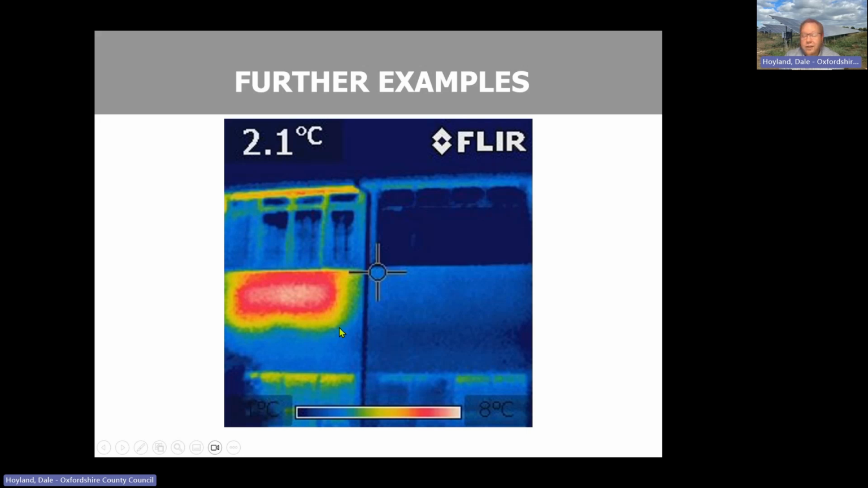So in this image here, the main area of heat loss is clearly a radiator. I'm a bit zoomed in here, but this property, looking up at the first floor primarily, is a bay, and this is almost just a plaster lath. There's very little construction apart from some sort of wood to support it and, as I say, plaster lath.